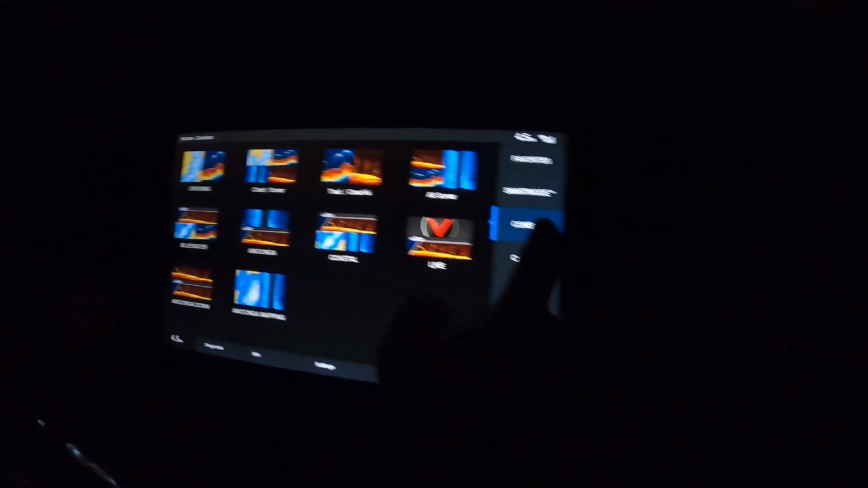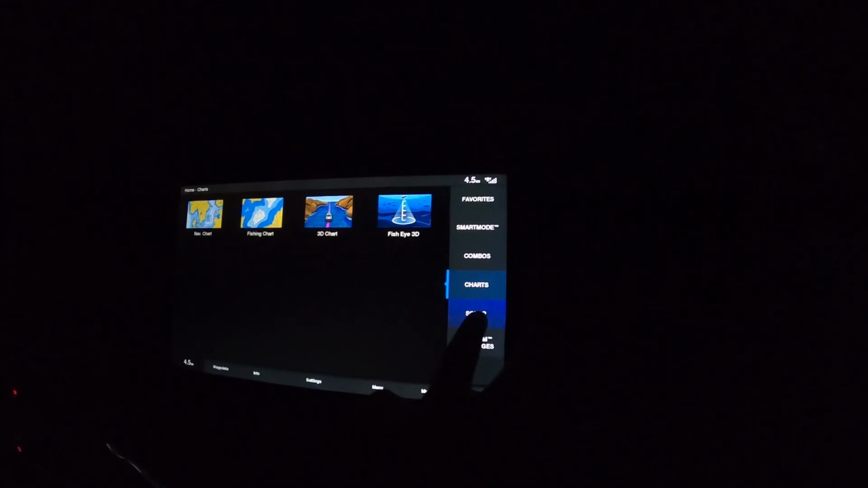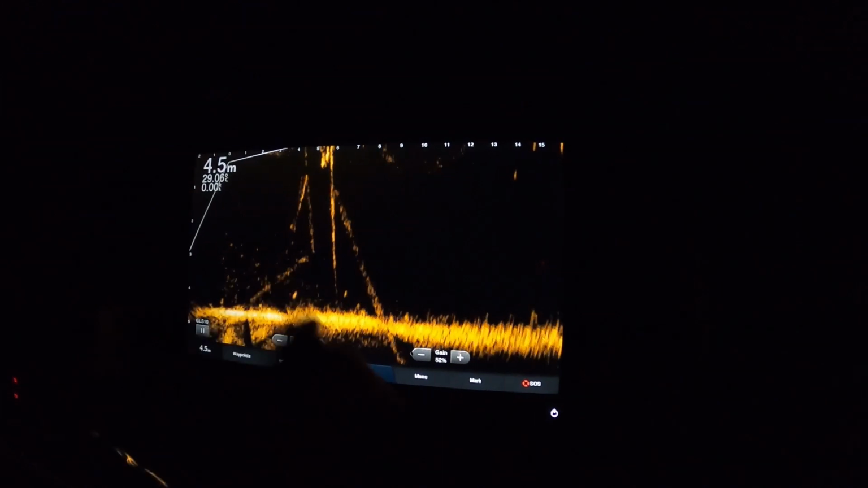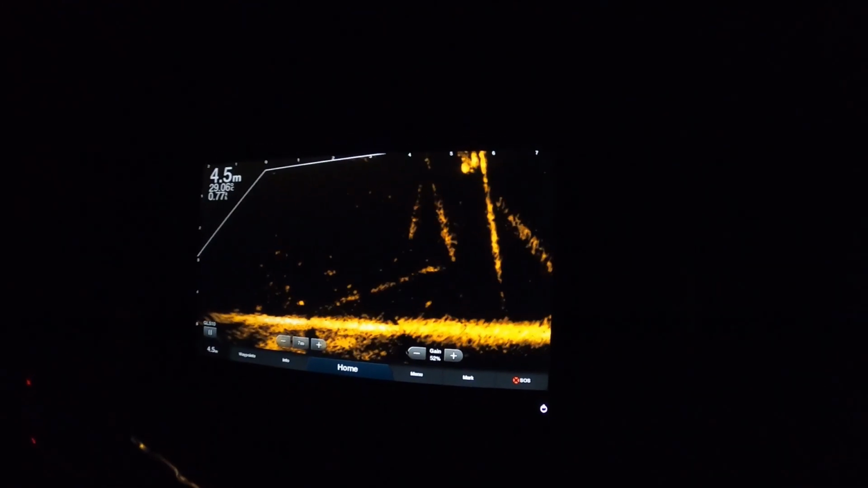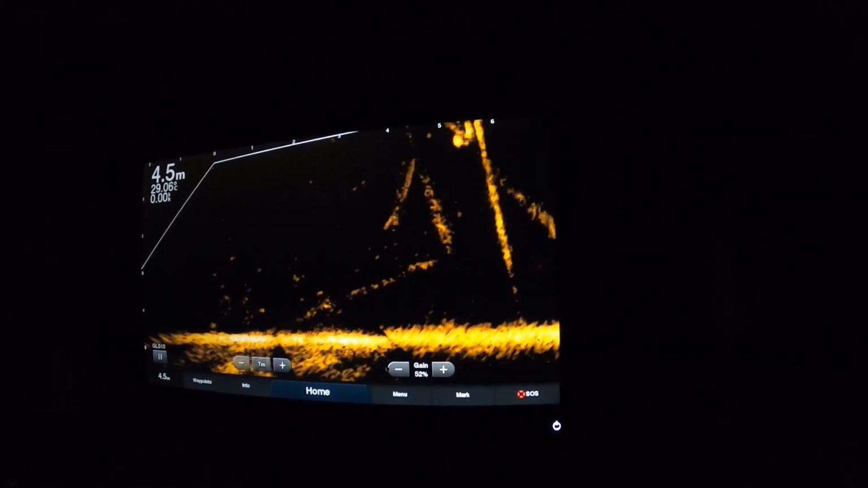If we were just to make that just on Livescope, there it is, and you bring that back in, so you just want to watch that bit of water under the boat.